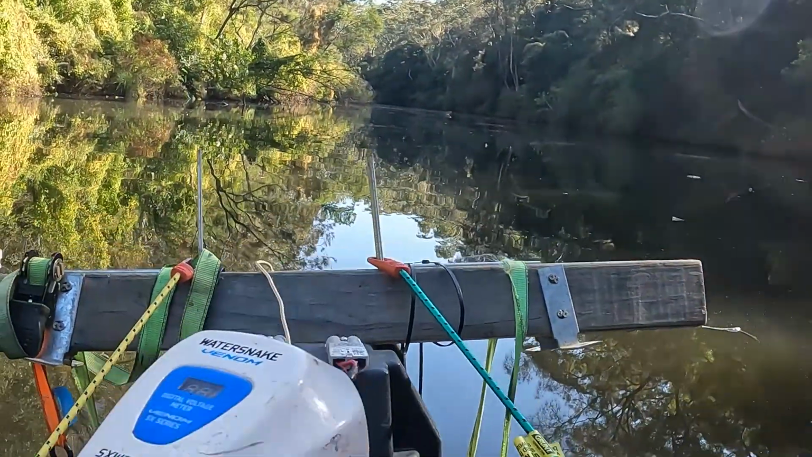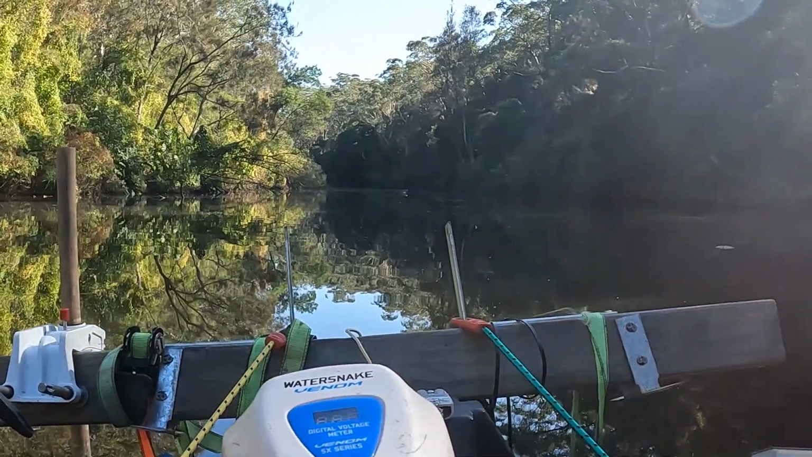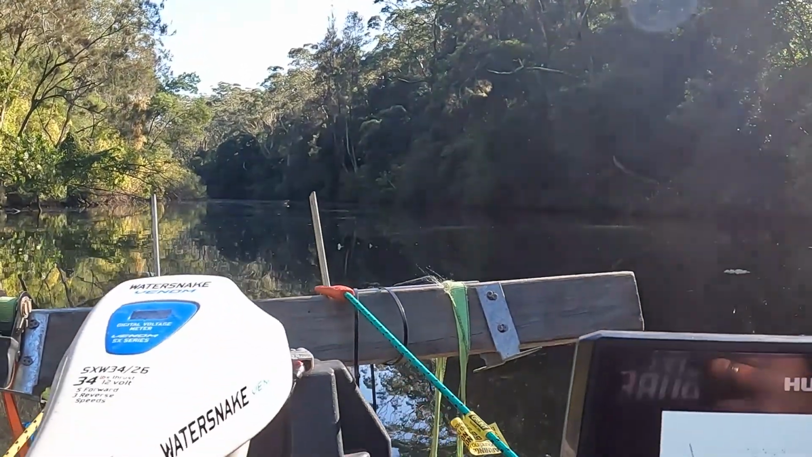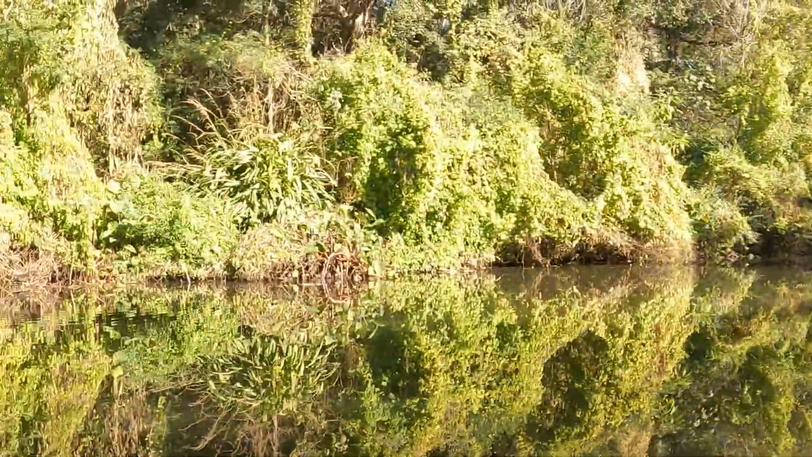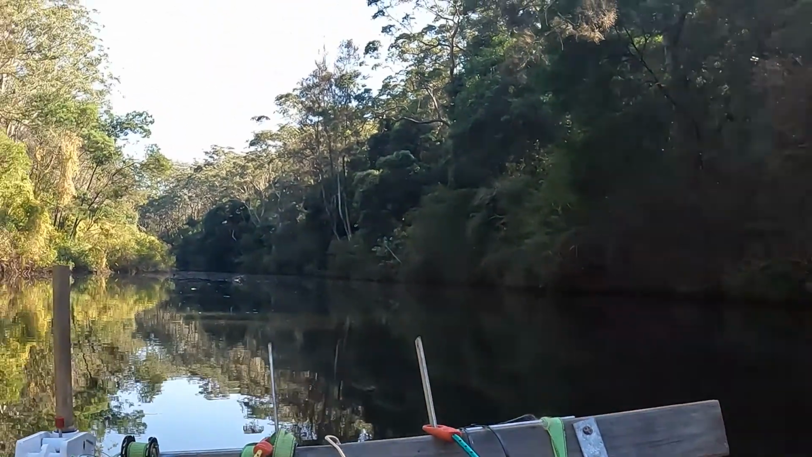I've got quite the setup, a very grandpa setup here, holding my transom so I'm actually straight and holding my stick straight up and down, 90 degrees as much as we could. Again, you do have access in through that area there, and going upriver. Here we go.